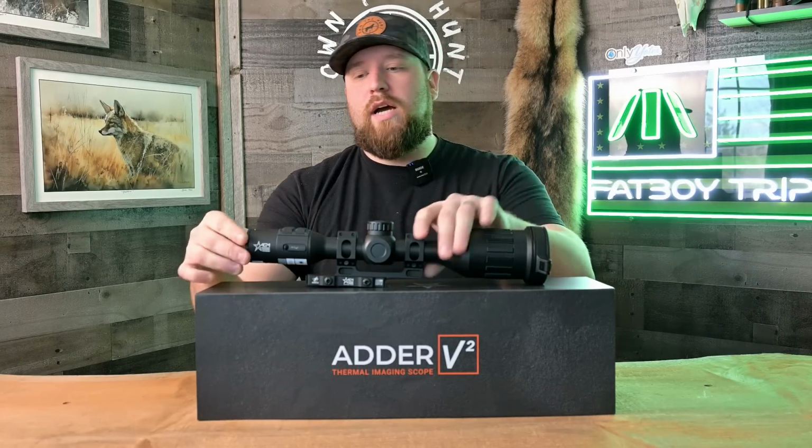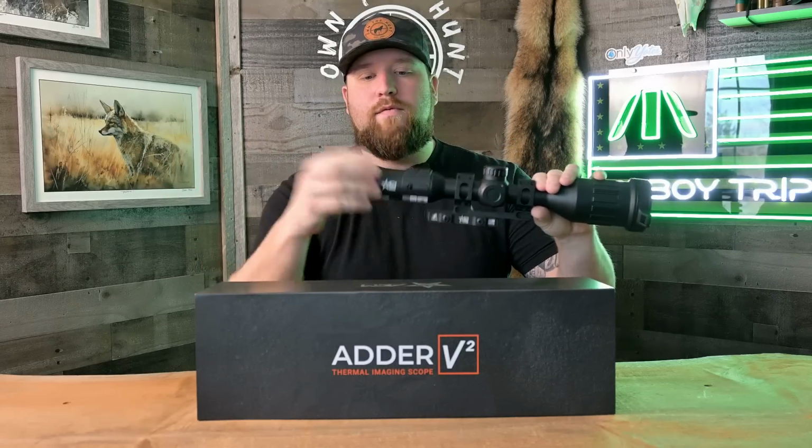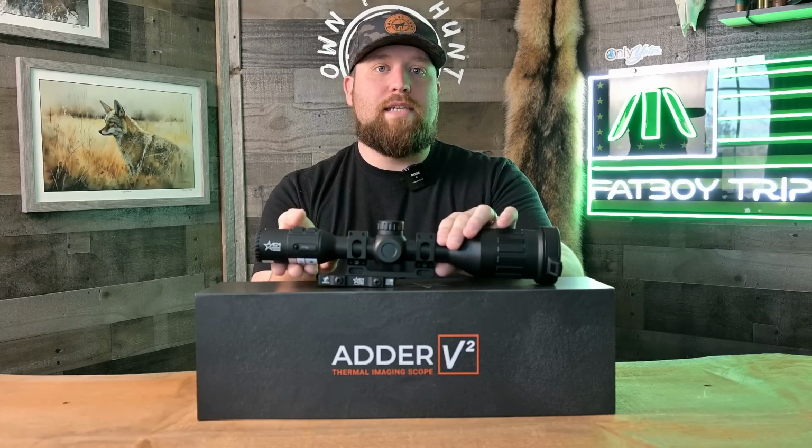Another really cool feature, I don't have the eye cup on right now, but the eye cup for this is threaded. So it's not just gonna pop off and fall off on you guys. It does thread into this rear diopter piece, which is a really nice feature. I'm seeing a lot more scopes doing that these days as well.